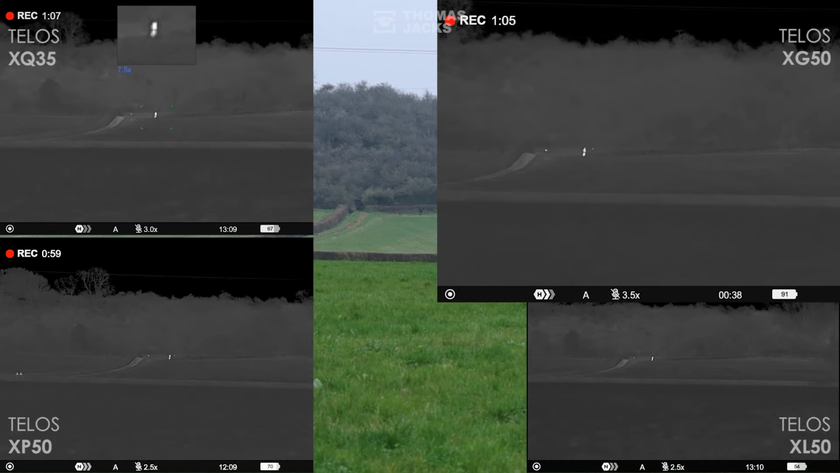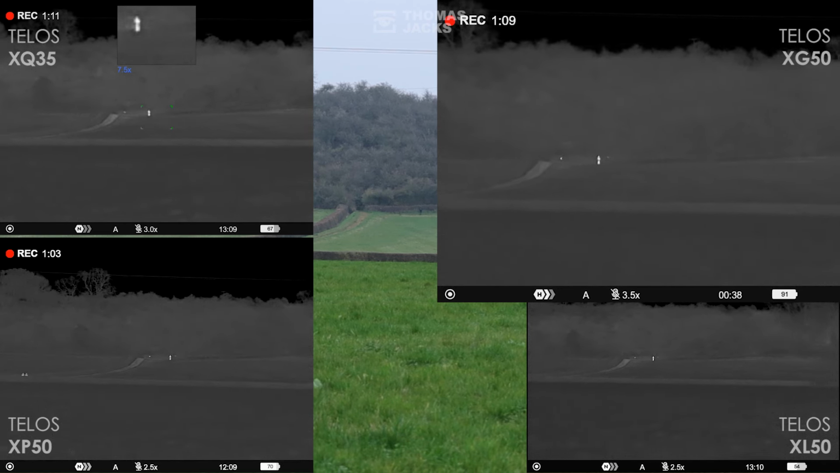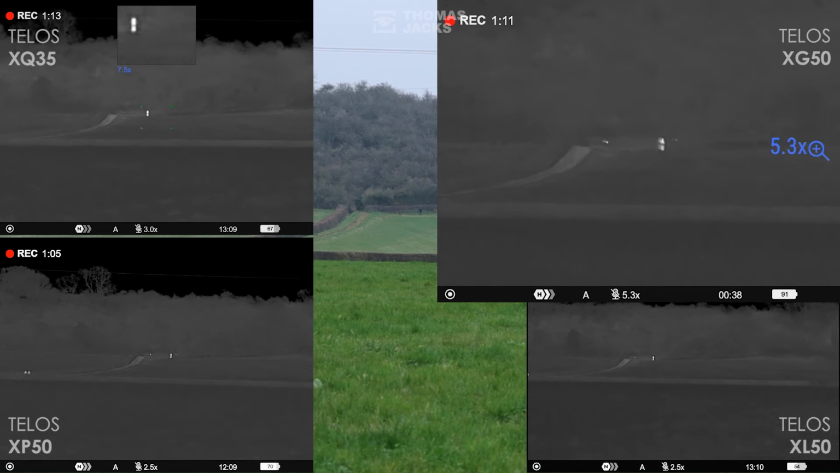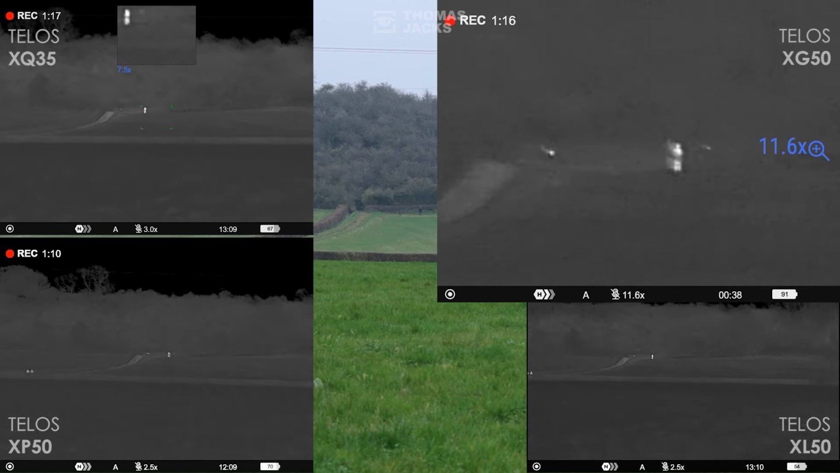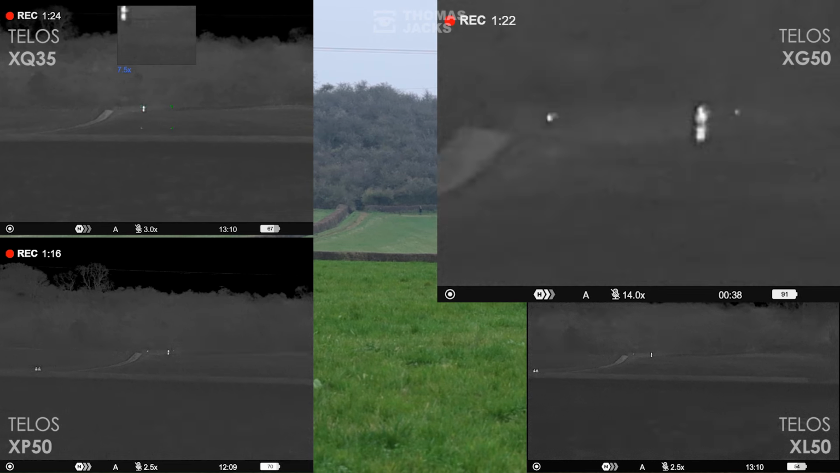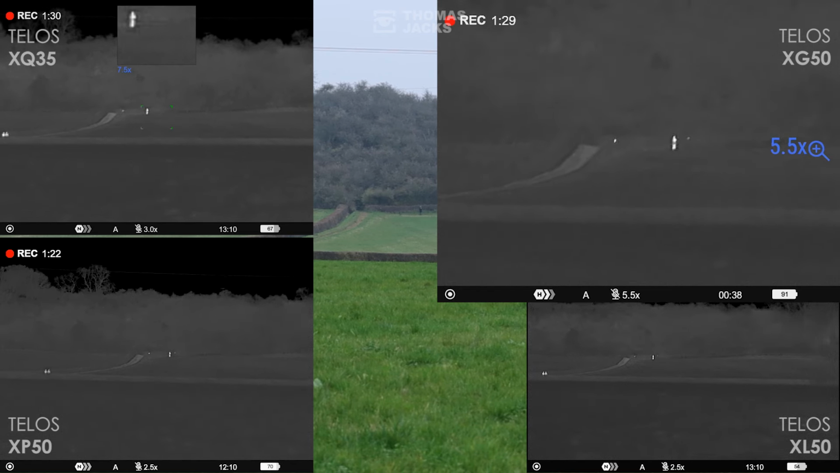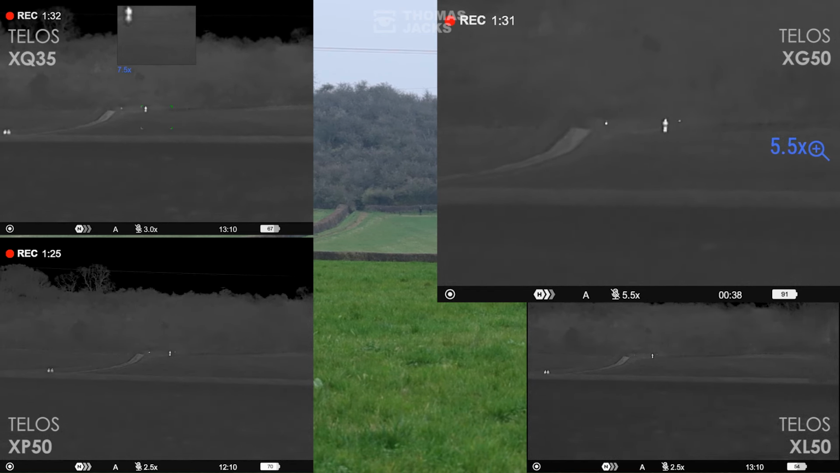It has the largest native magnification at 3.5 times, and that really helps us spot the small hand warmer at 500 meters. There's quite a big step up in quality with the extra pixels it has over the XQ, especially when you zoom in all the way up to its maximum of 14 times. That still has a good level of detail to identify what's been spotted. We'll zoom back out again to a nice level of clarity and also switch to picture-in-picture.